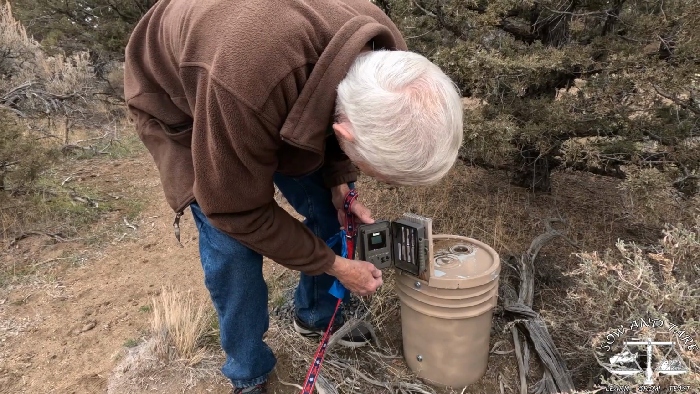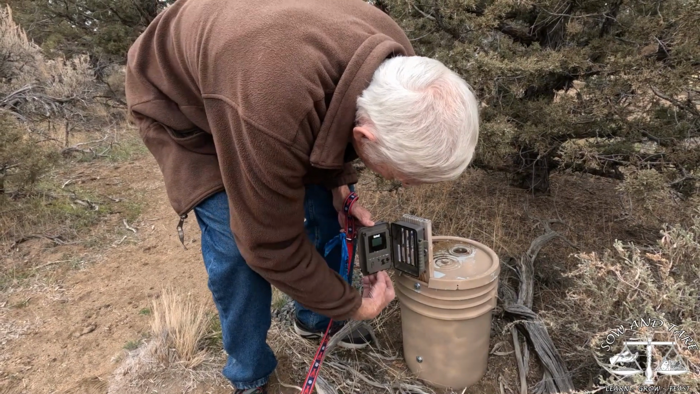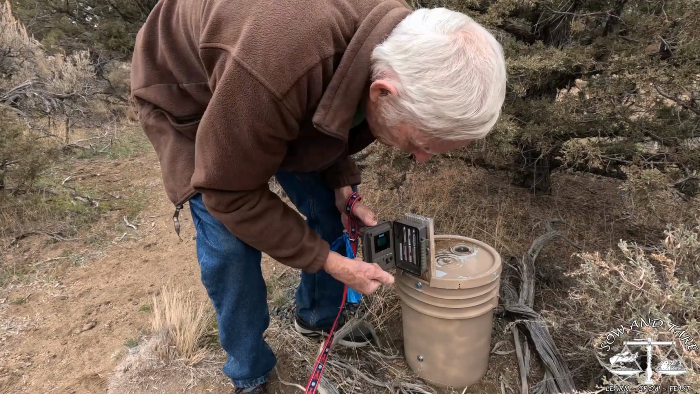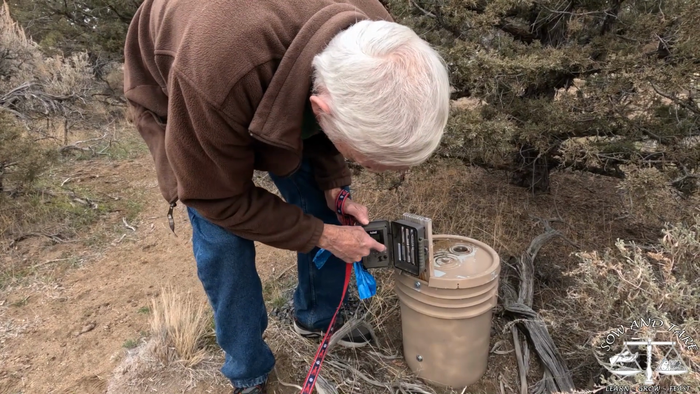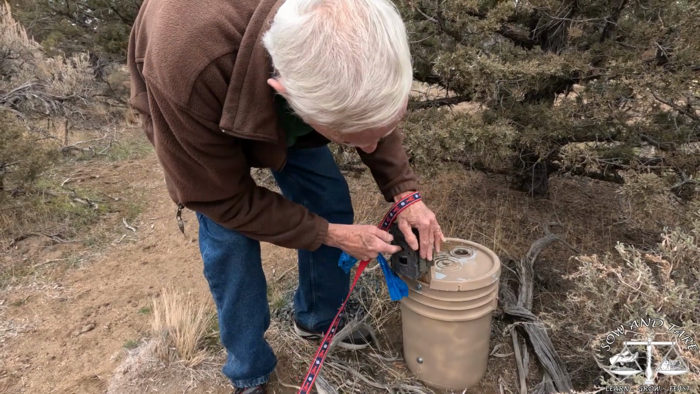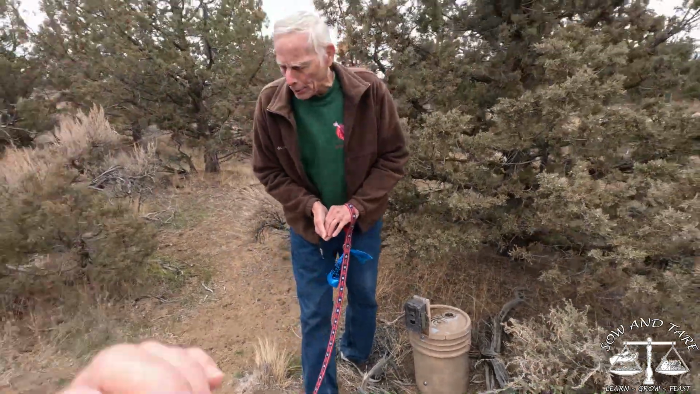So when you turn it on, you can also see how many images it's done. Yeah. That's something that it has on there, and all of the controls are right on the inner door. It's all right here. Cool. Take him inside. See what there is.